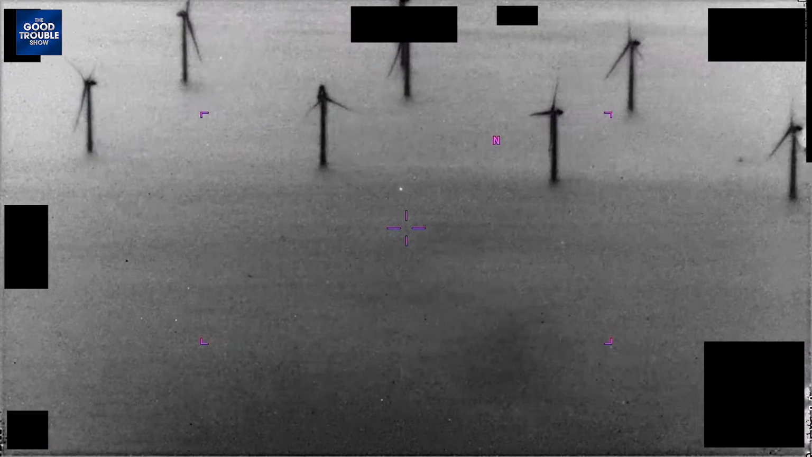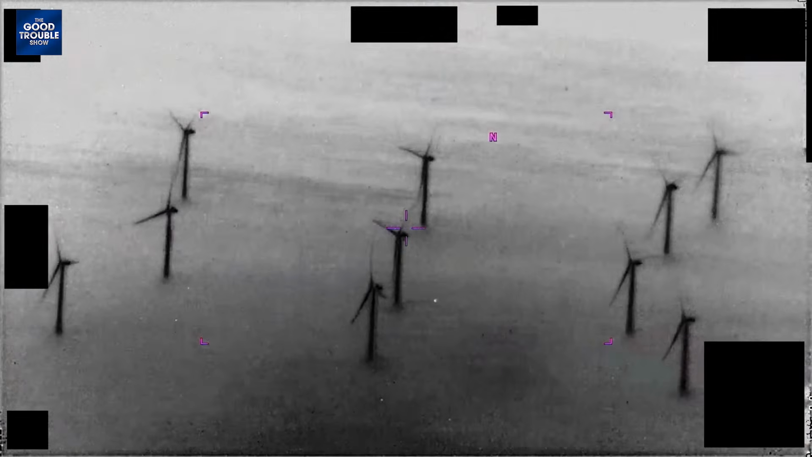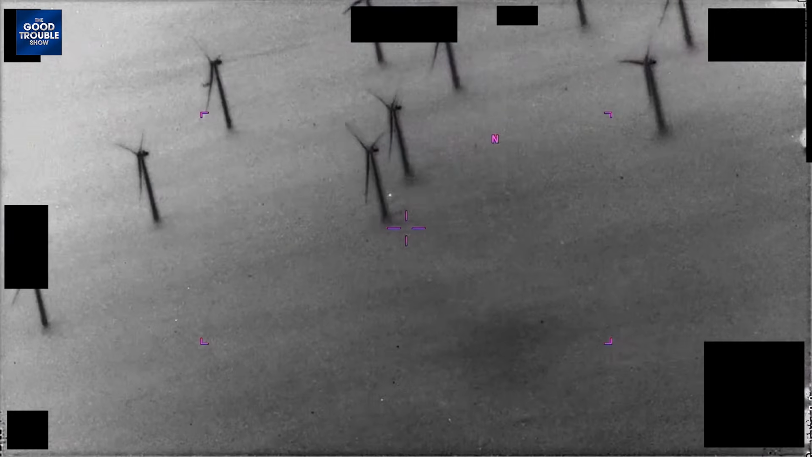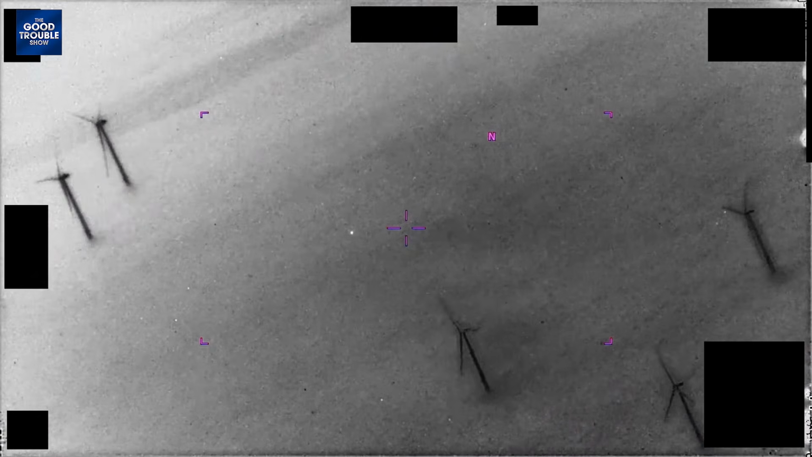I can even hear some of my friends saying that's a bird and discounting it. But I would say I would want more data to properly look at this and see what it is, because my brain has ruled out balloon. It's definitely not a balloon from the movements that are happening.